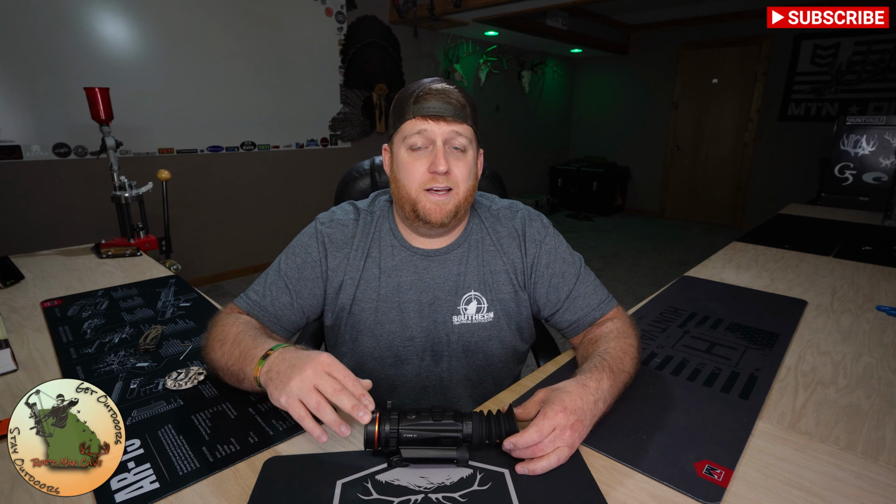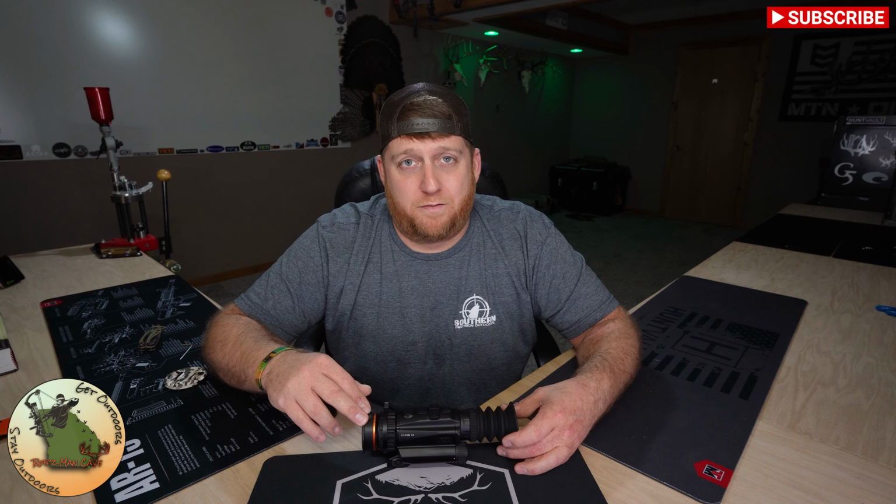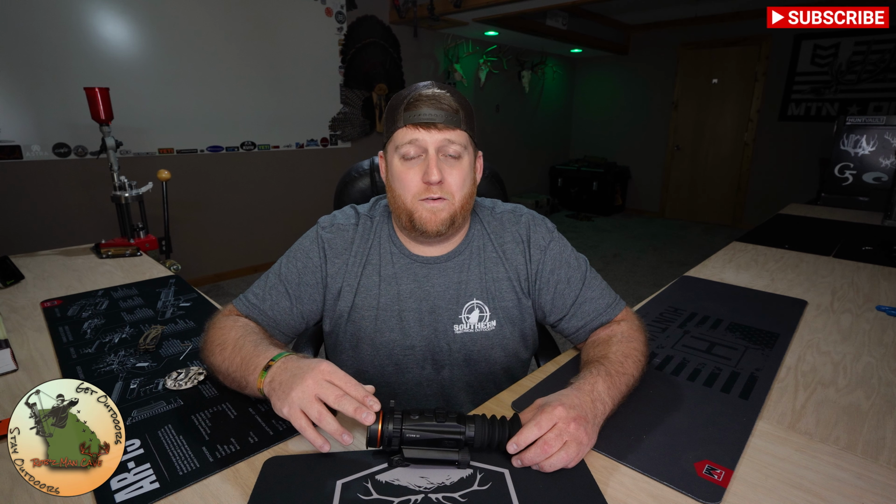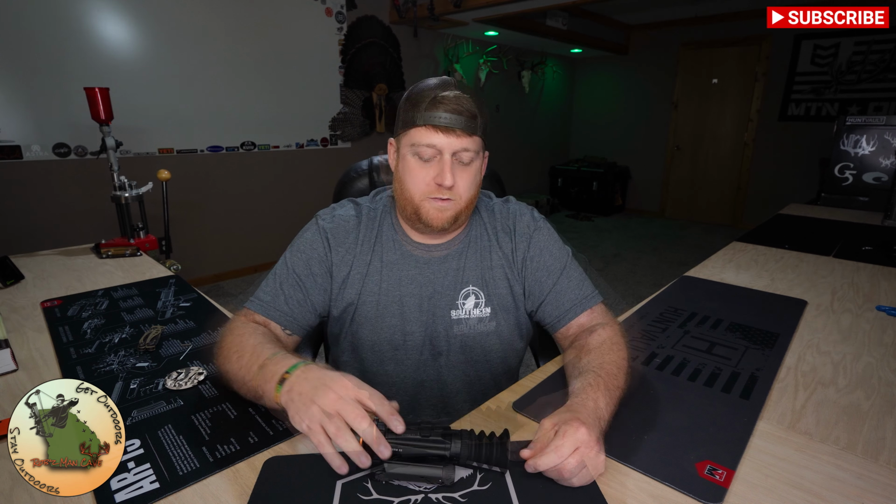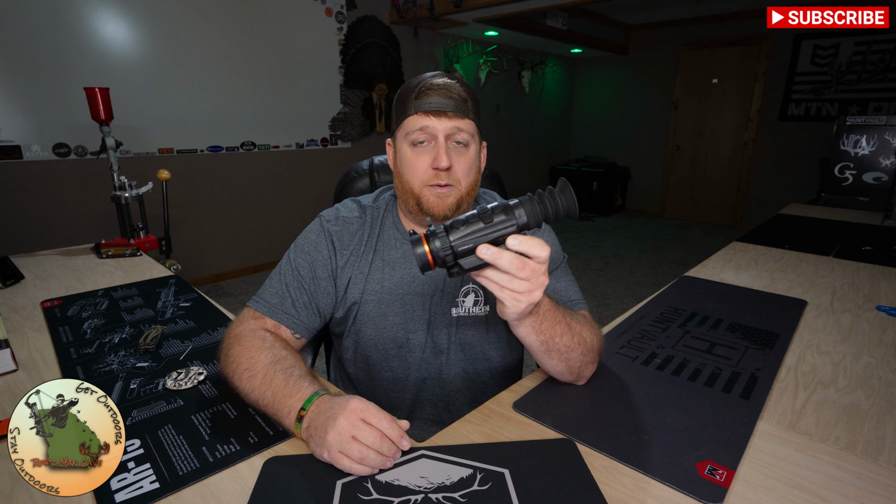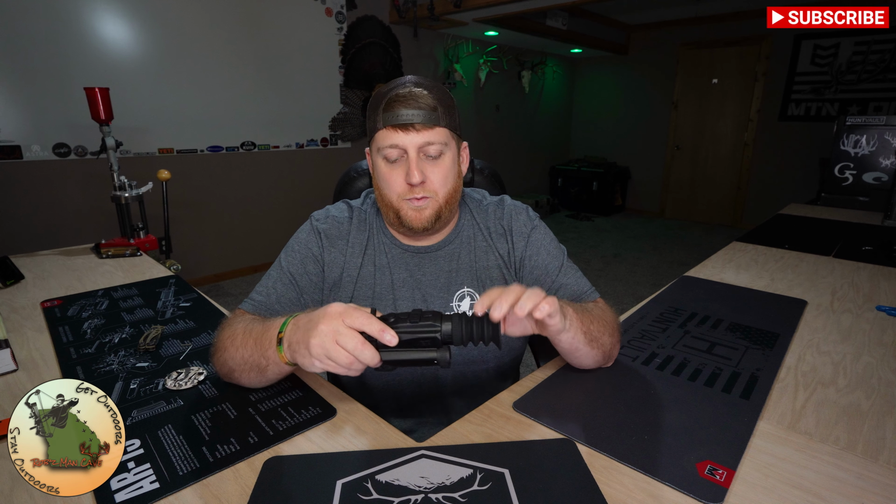And if you want a scope with those features that has the same picture quality, you're going to have to step up to the L3, and that's going to run you about another $500. Plus the rangefinder is going to be another $500. So if you can live without the rangefinder, $1,800 versus $2,800, that's kind of a no-brainer. Although I am a huge fan of the ballistic calculator, which I will go over in my video on the L3. So pound for pound, dollar for dollar, this thing is on point. I'm extremely impressed with it, and I think you will be too.